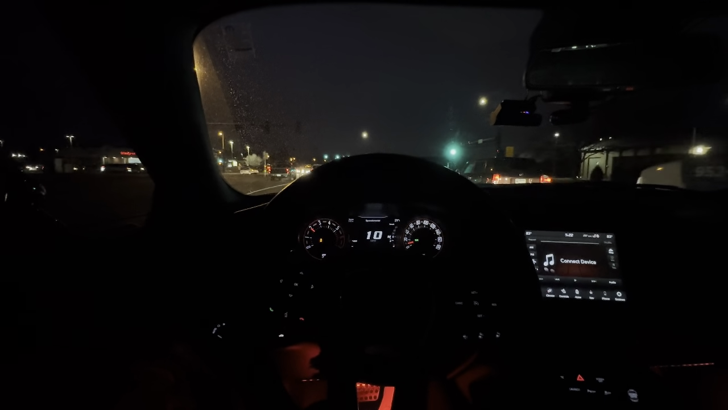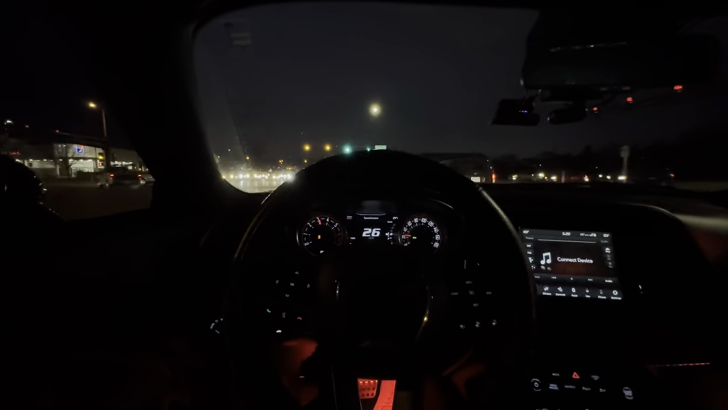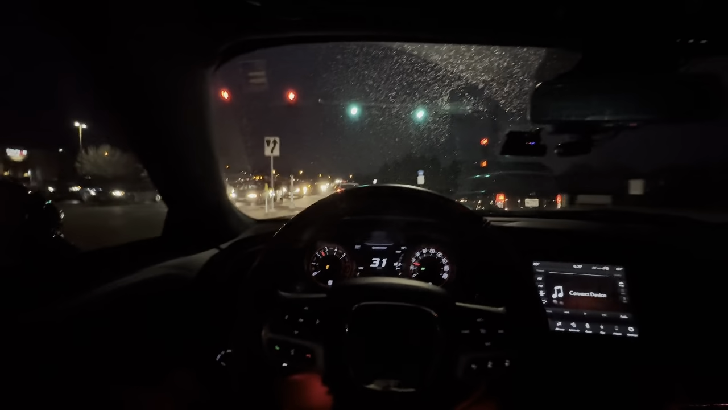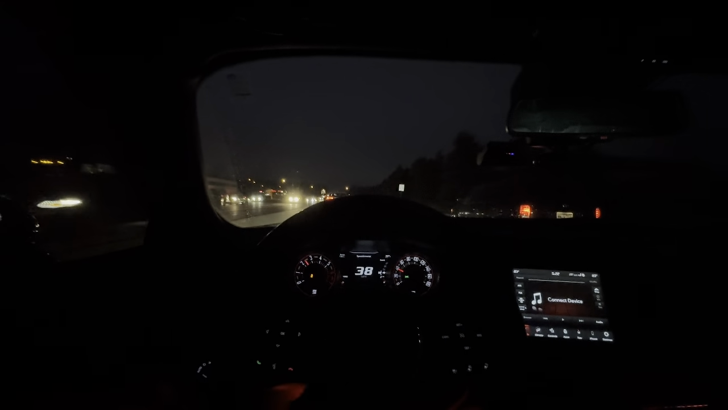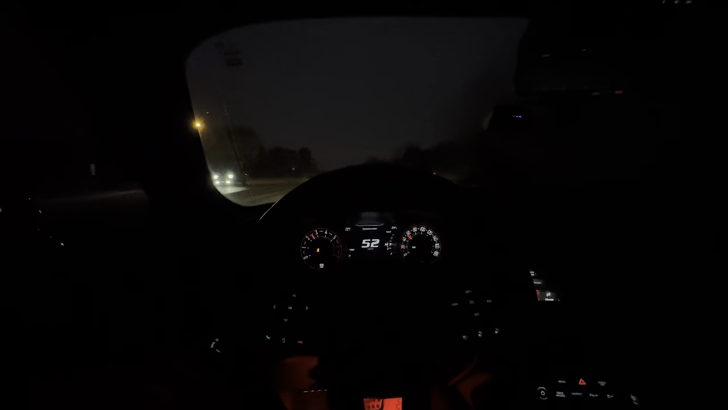You might need to turn the volume up. Oh. That was a good one. And I don't think it's very healthy for your car to do that. But honestly, it's fun. It sounds really good. I don't do this very often. I just actually started doing this not too long ago. Because the sound, man, it sounds so good.